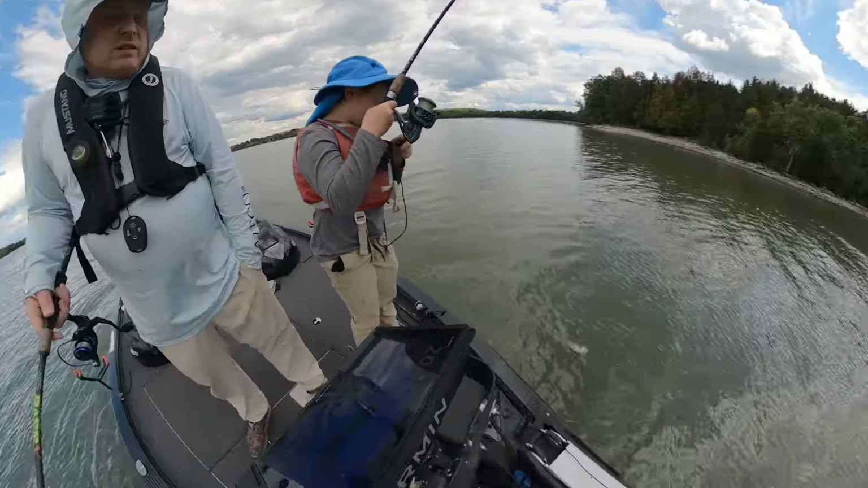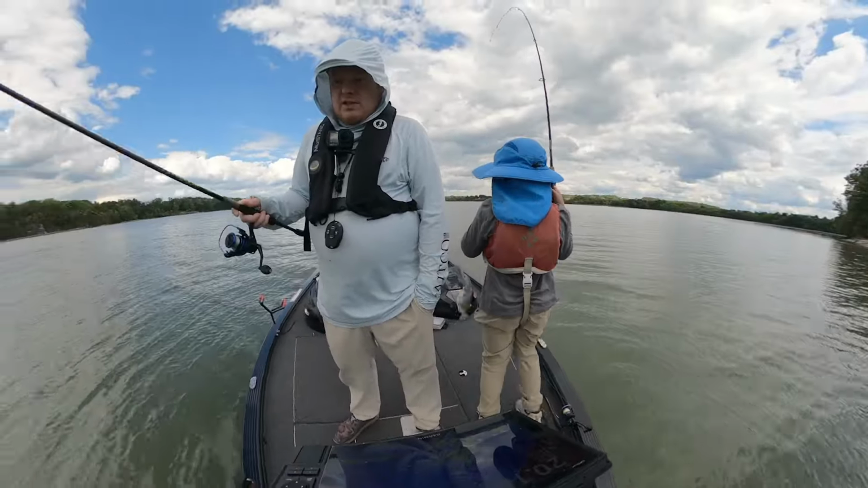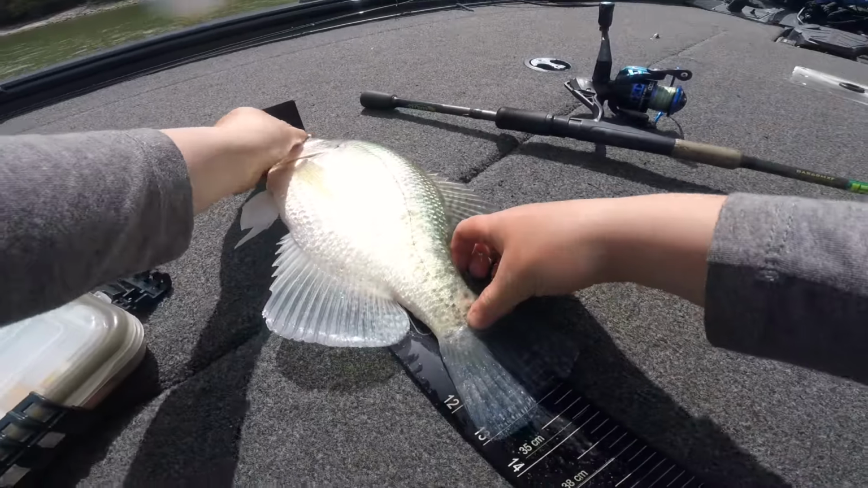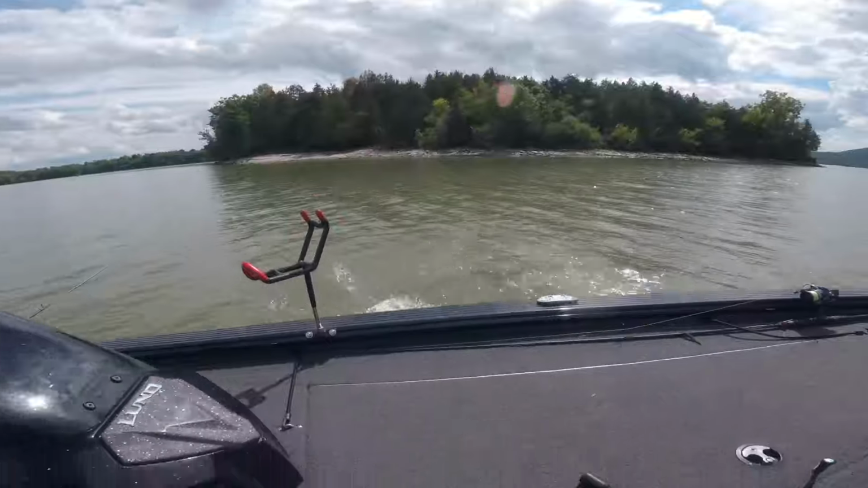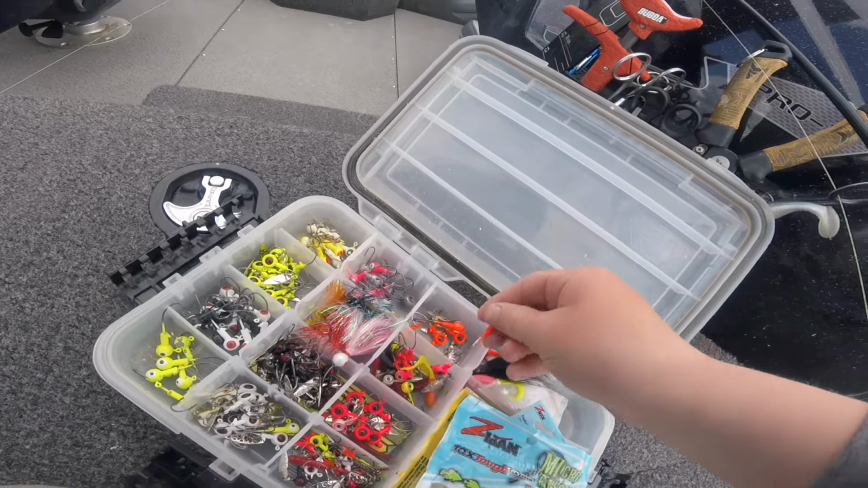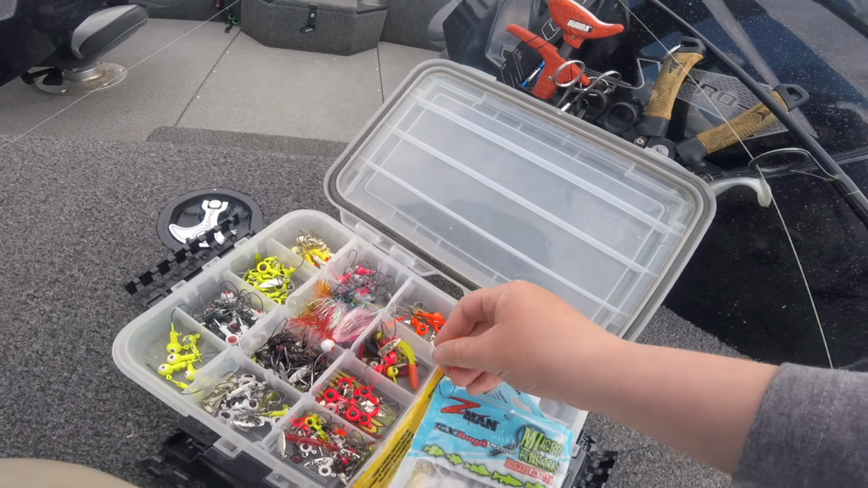Broke off a couple in the timber and decided I'd spent my allowance of expensive lures. We probably broke off 10 jigs today. When you're fishing in brush and wood, it's just going to happen, so you need to be prepared for it. We weren't using our more expensive jigs. We were using just the cheap little jigs that we have.